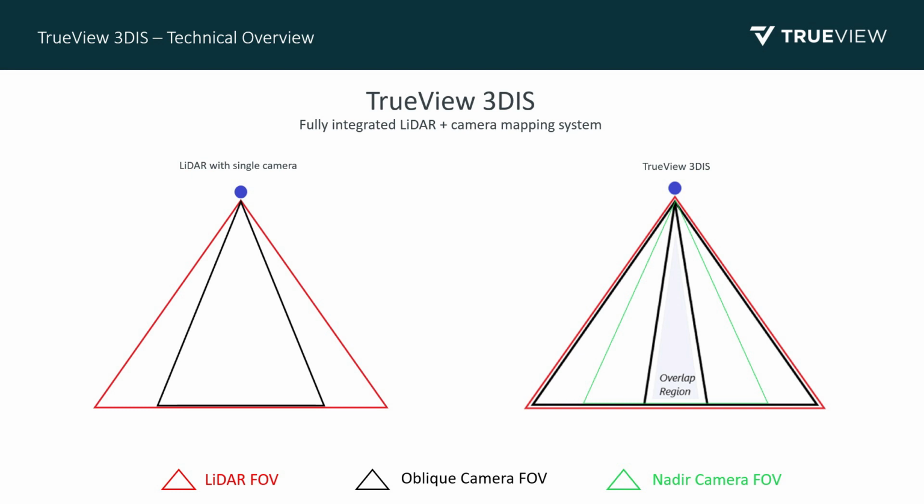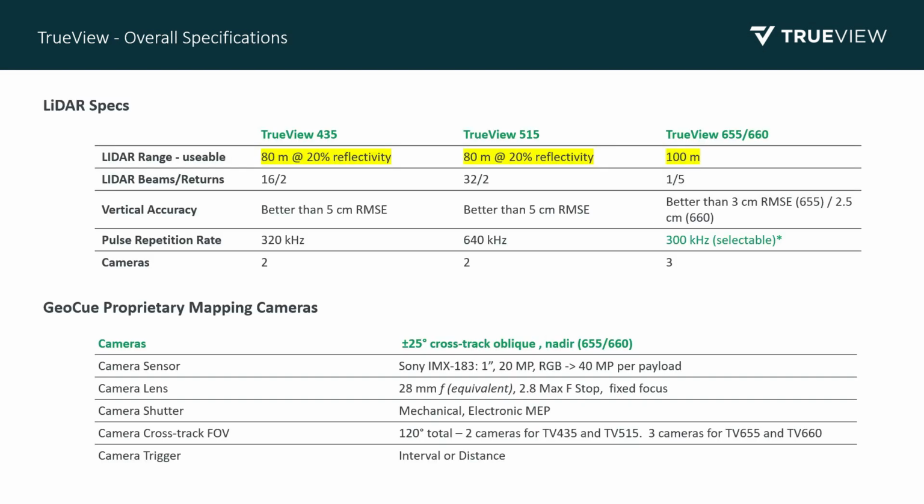So let's talk about some of the specs. You'll often see us reference a LiDAR usable range. We're not talking about max range. All these sensors can collect data beyond what we consider the usable range, but this is more of a safe number to use so that you don't end up with dropouts in your point cloud.